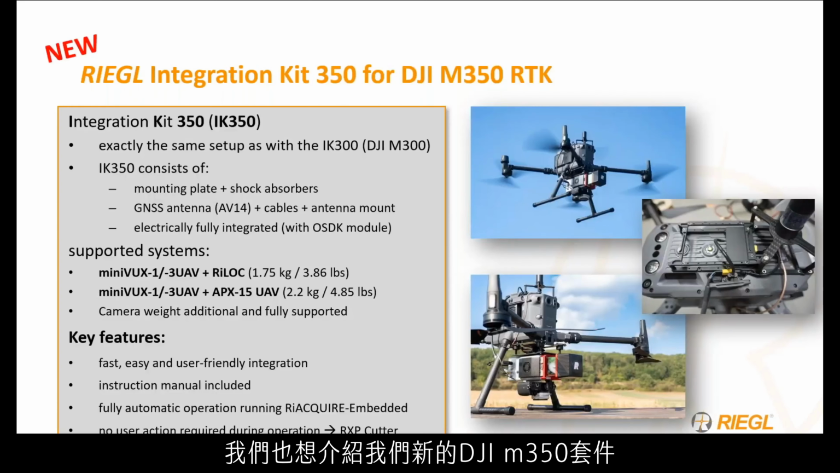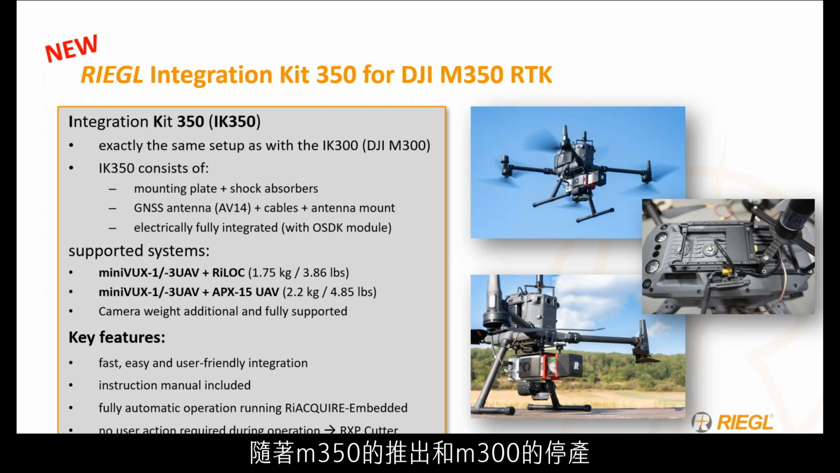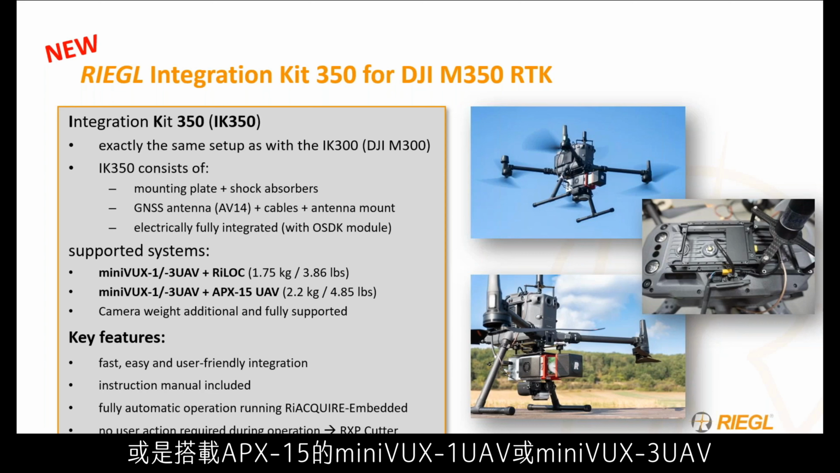We'd also like to introduce our new DJI M300 kit. This kit is the same as the M300 kit that we had before, with the introduction of the M350 and the stopping of production of the M300. This allows users to continue to use the new DJI M350 for systems like the Minivux 1 UAV, the Minivux 3 UAV with RIEGL, or the Minivux 1 UAV and 3 UAV with the APX-15.